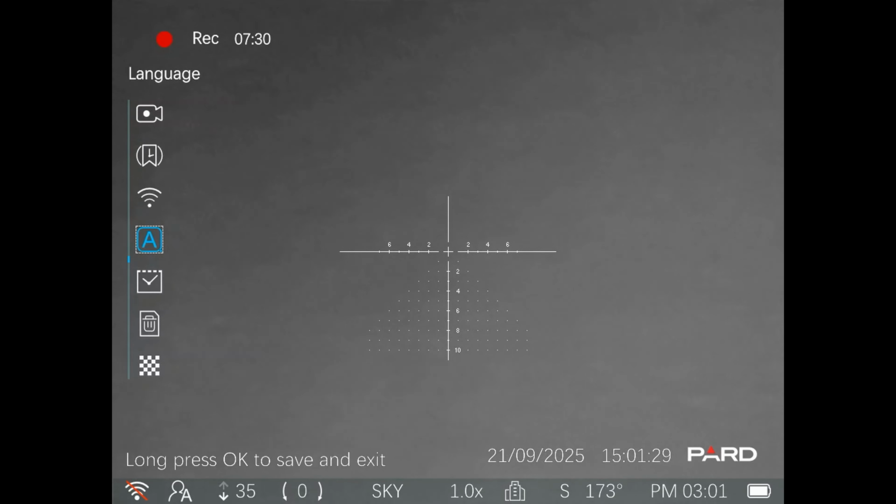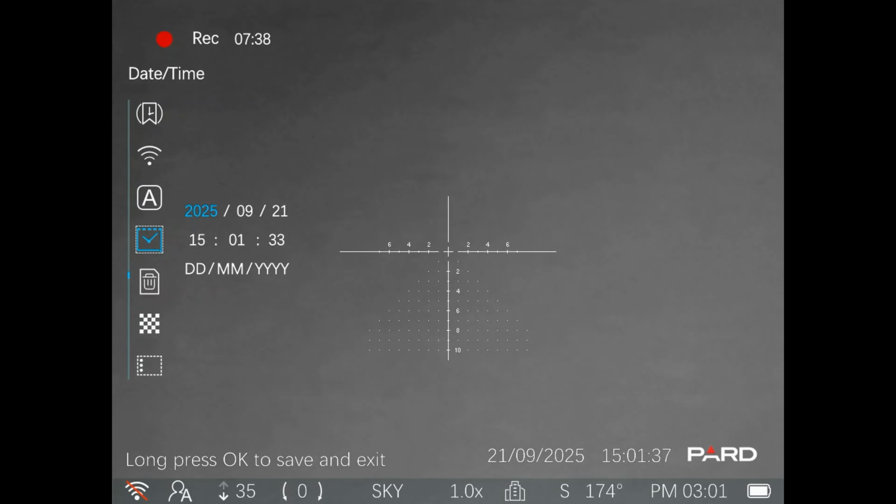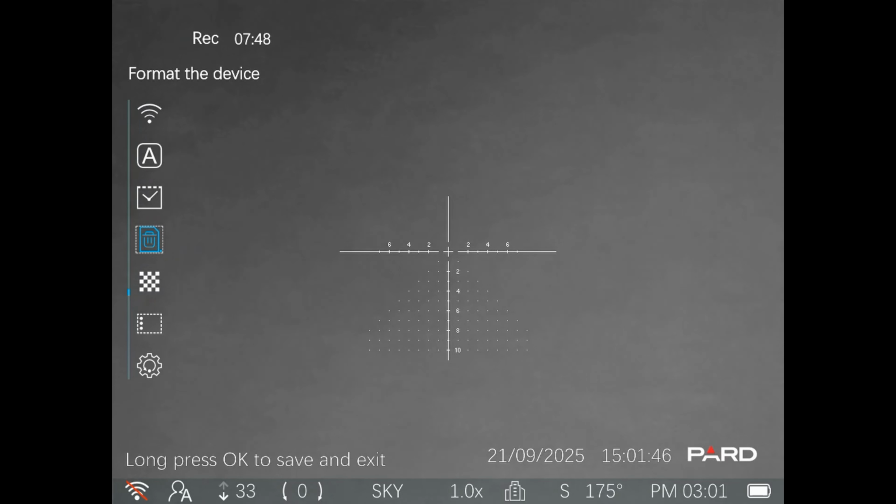Language, obviously, self-explanatory. Setting the date and time, once again, fairly self-explanatory. You can change the date format. Down here in New Zealand, we use day, month, year, as you can see how I have it set up. You can format the internal memory. If you've got too many videos, you want to get rid of them, etc., you can do that.